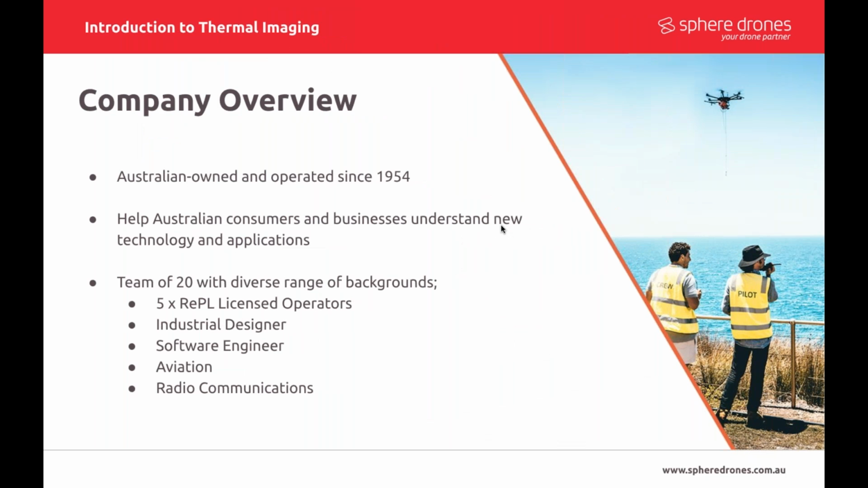So Sphere as a company has been Australian owned and operated since 1954. So we've got 60 odd years under our belt now, and from our inception, we've sought to help Australian consumers and businesses, and enterprise in particular, understand new technology and applications. It started out with radio and television, and we've progressed right through to today's drones, and in particular thermal imaging and drones.